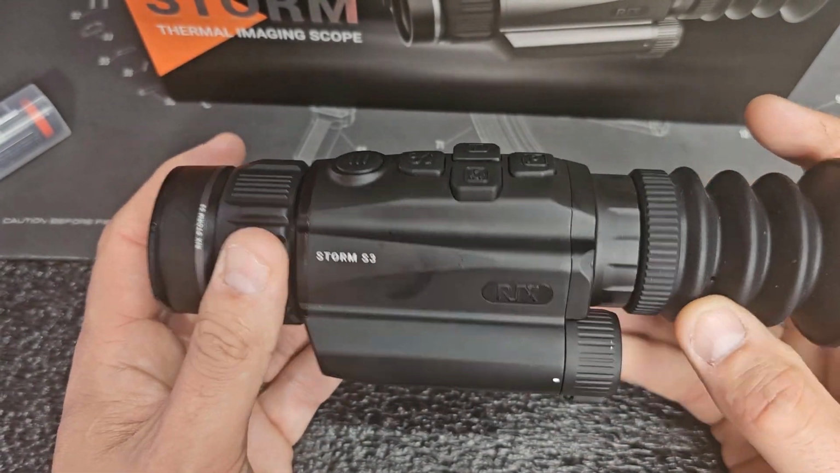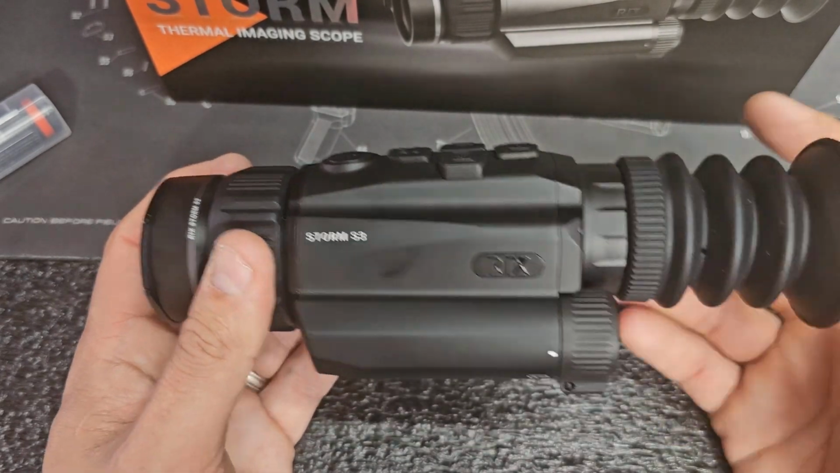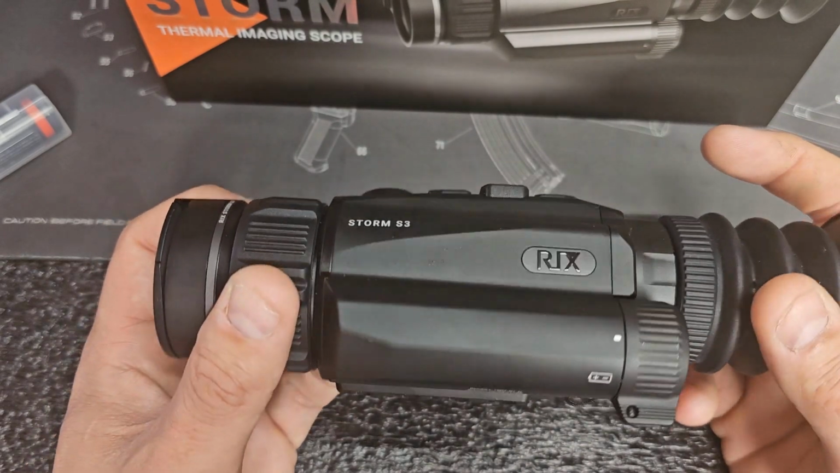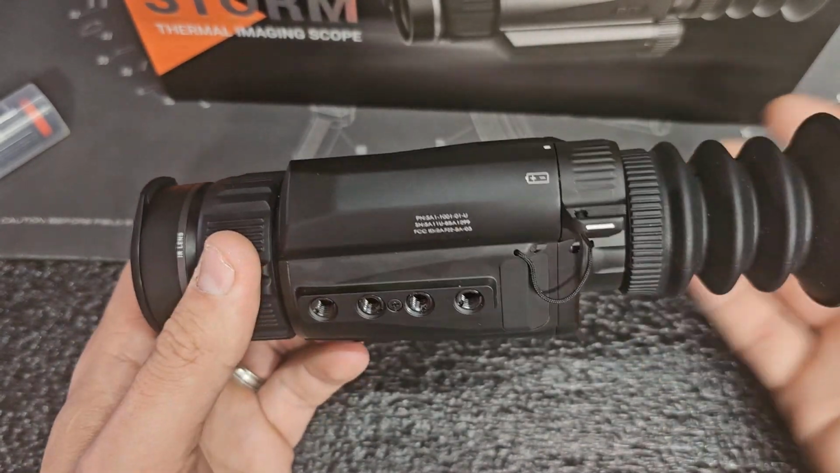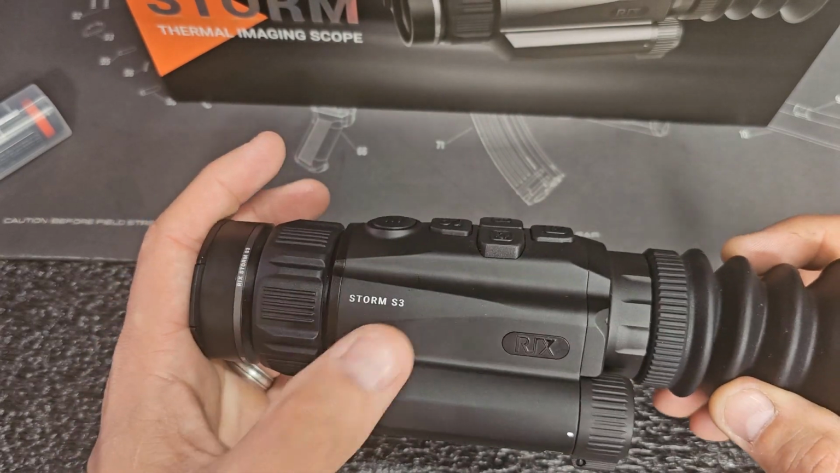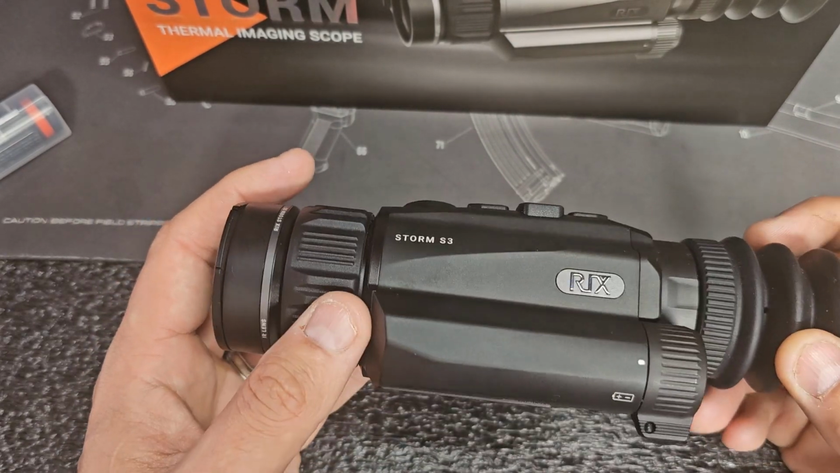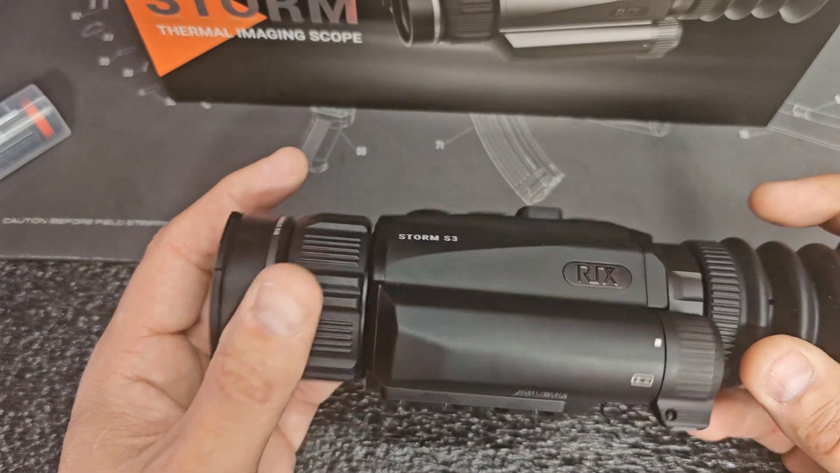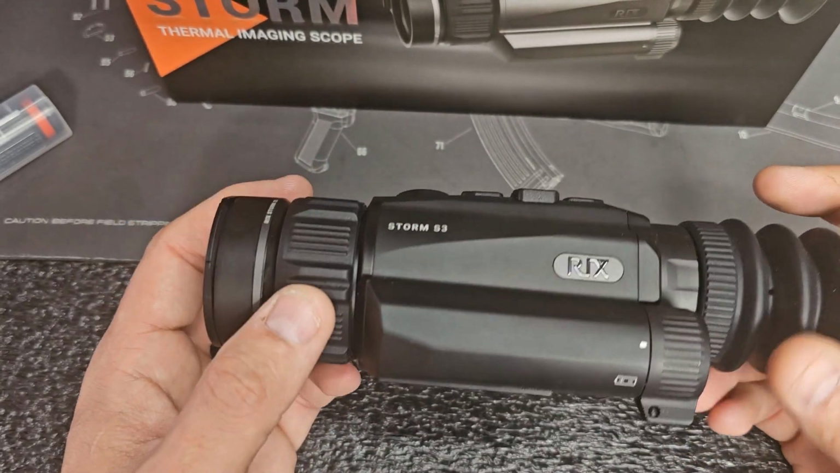But now, the downside of this unit, it is a little bit pricey. You're looking at a little less than $2K for this unit. So you just have to weigh the pros and the cons. Is this something that you think you need as far as this particular resolution? If not, maybe one of the S1 or S2 models might be a better fit for you. But I will leave that decision up to you guys.